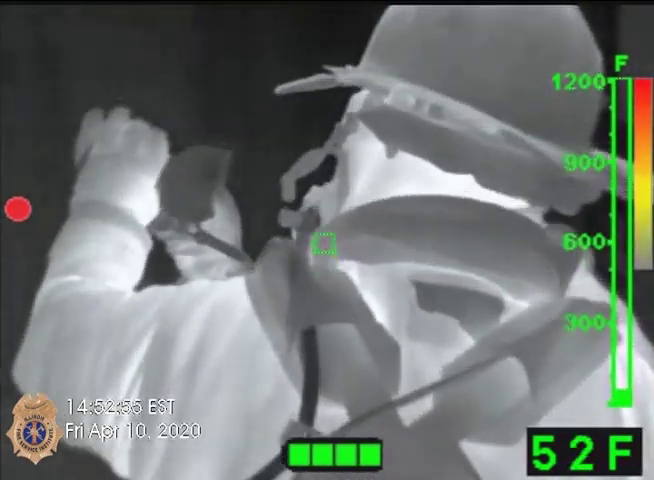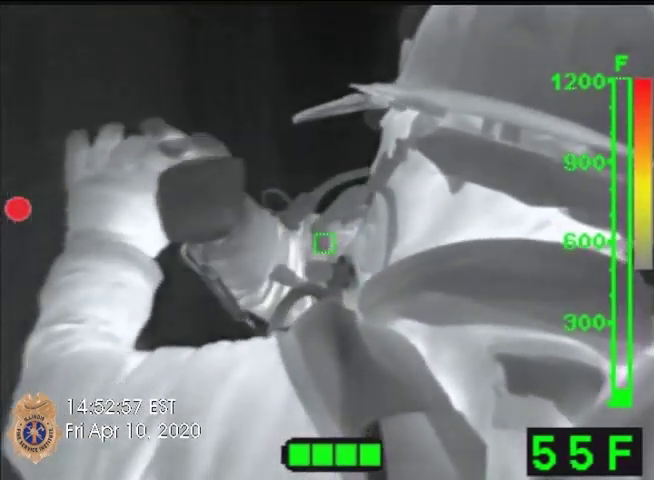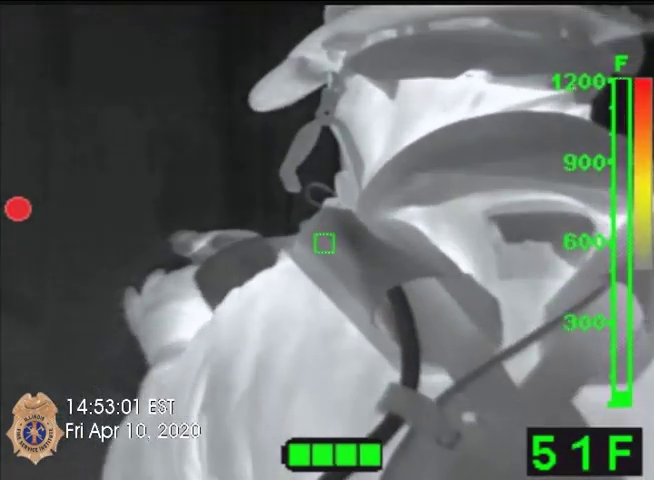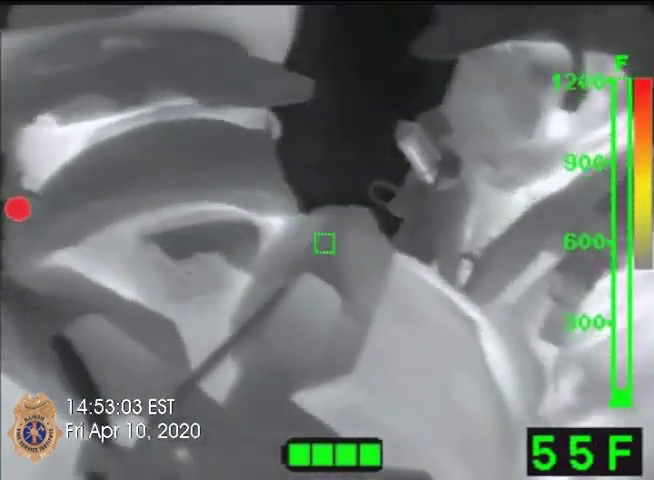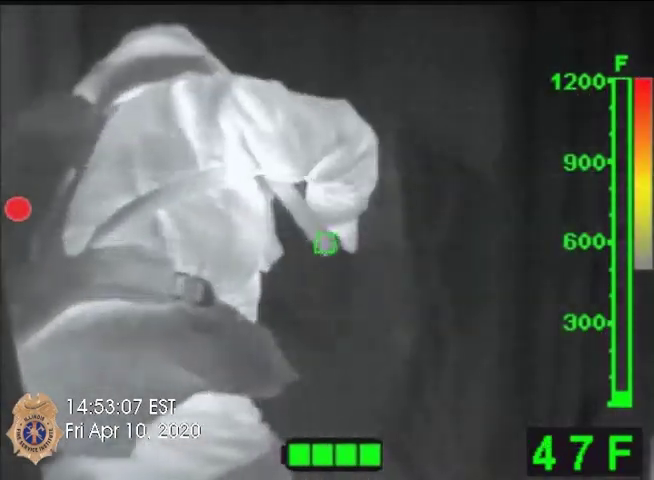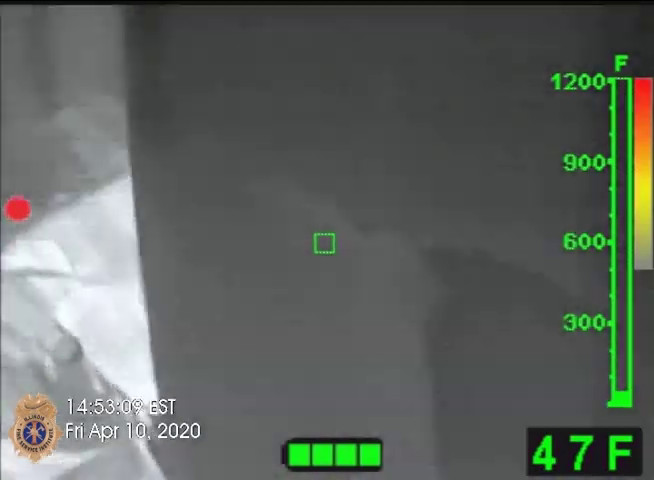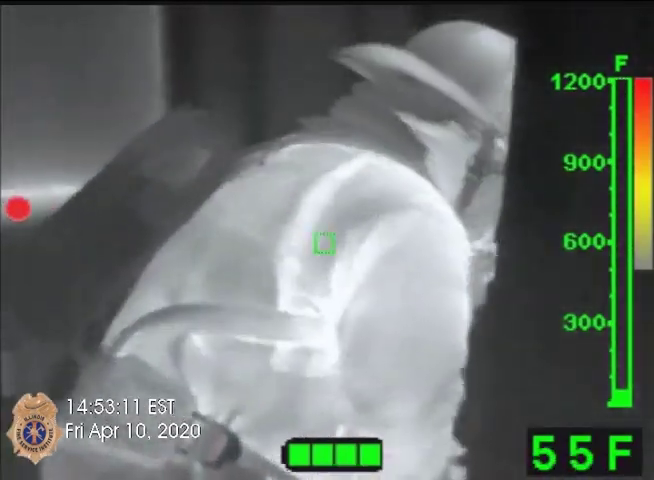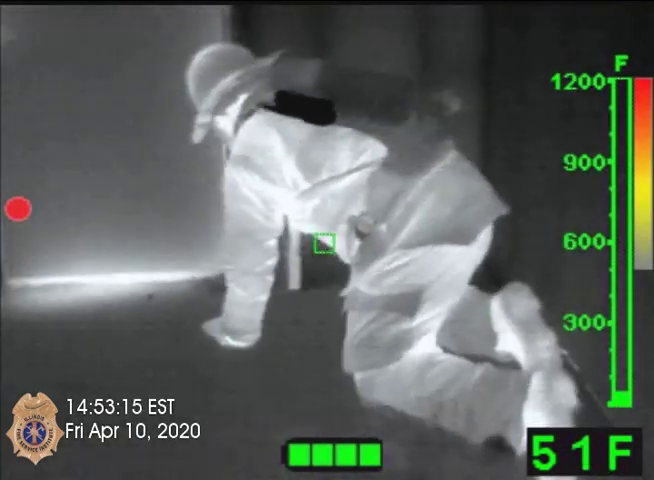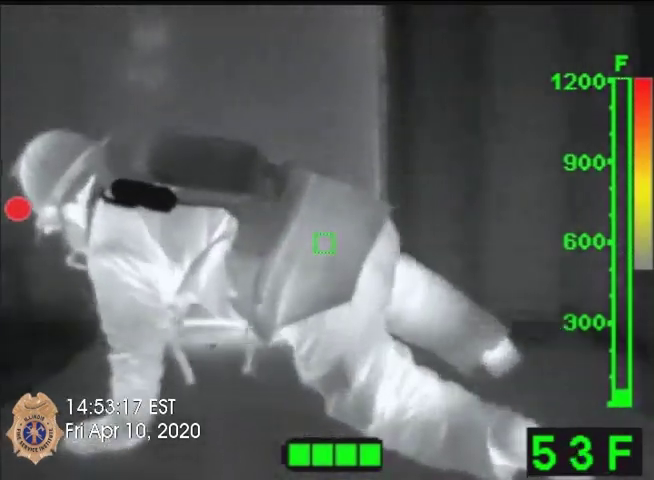The officer does a Z pattern in the next room where they are going to send the next firefighter in to do the search. The officer scans high, scans medium, scans low. The firefighter places the hand on the TIC camera, scans high, scans medium, scans low to get a layout of the bedroom. The firefighter then checks behind the door first before conducting the search for the rest of the room.